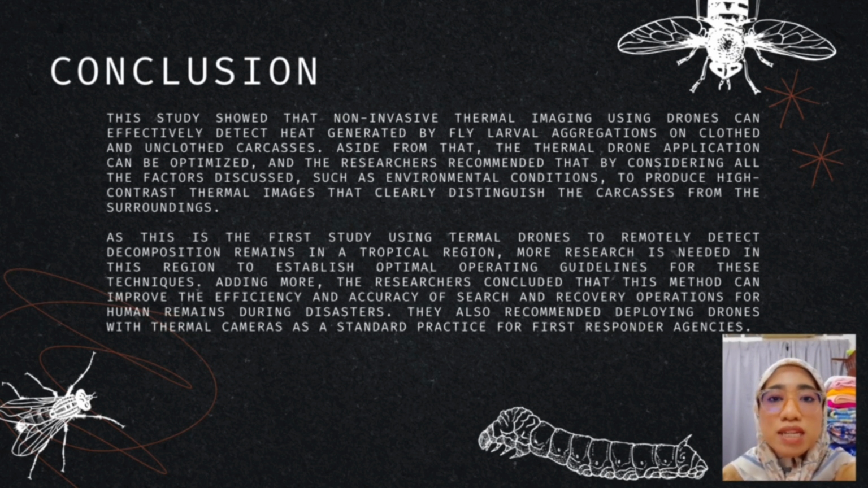They also recommended deploying drones with thermal cameras as a standard practice for first responder agencies.